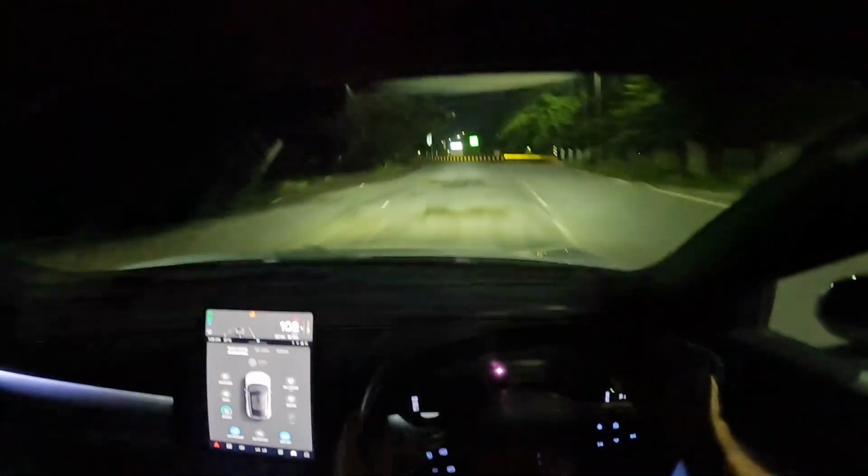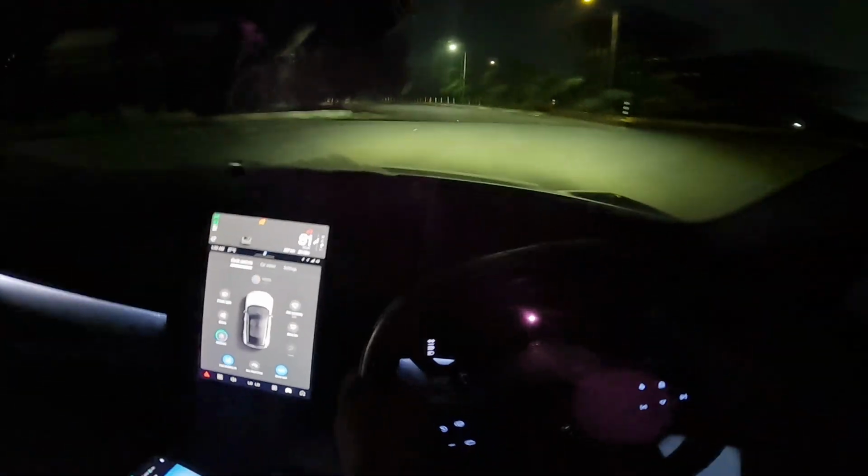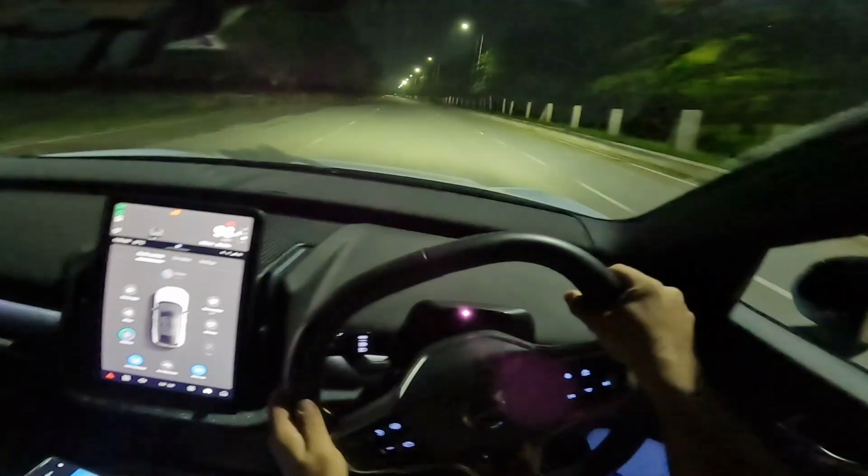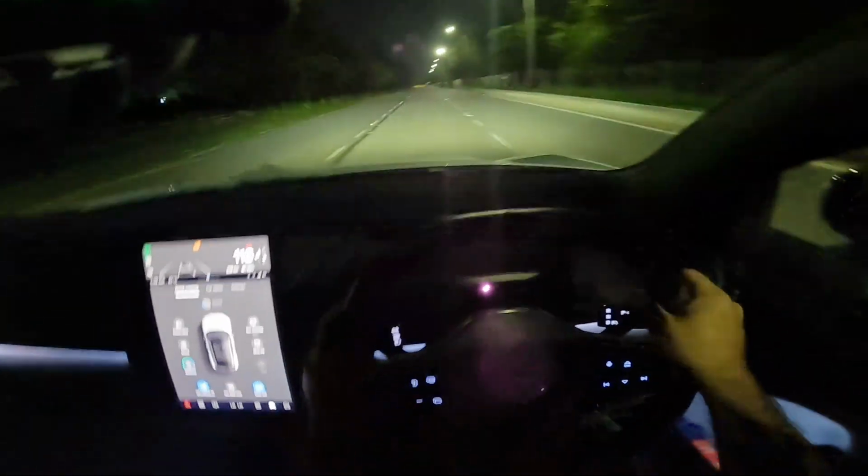Brake. Yes, now I'm increasing the throttle. That was the corner.